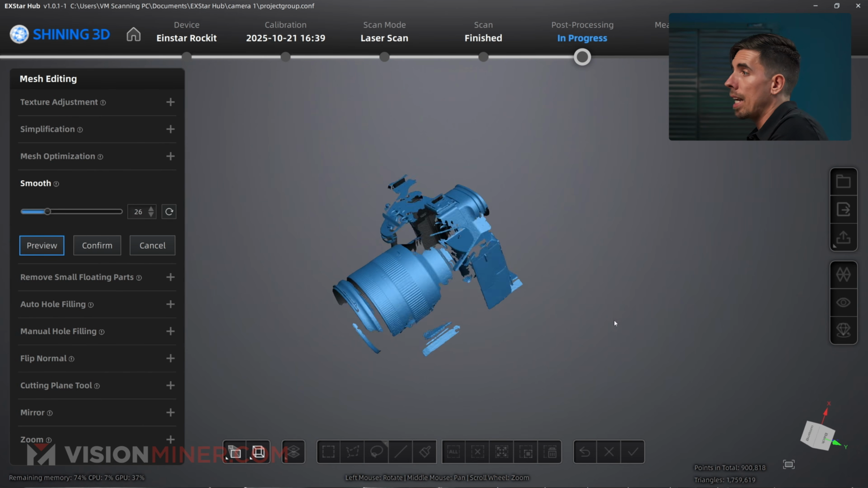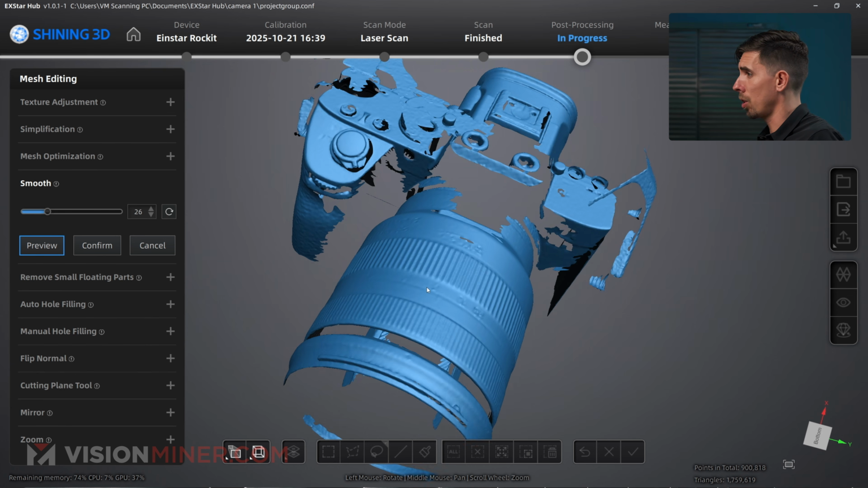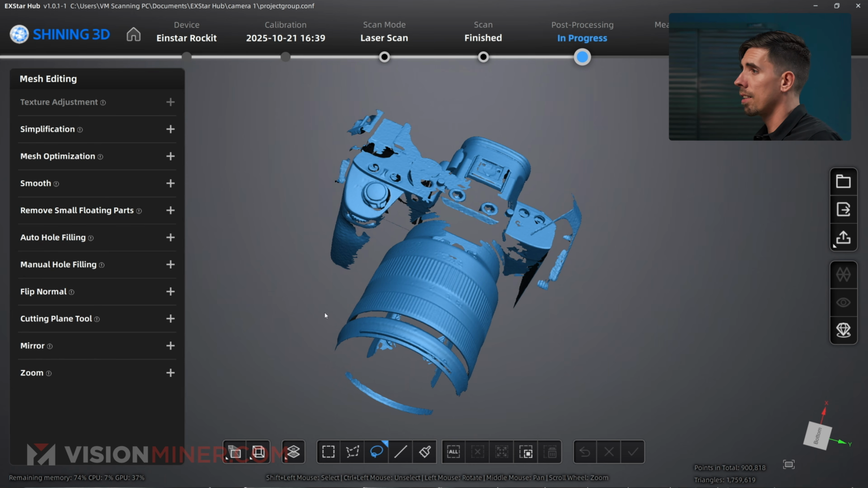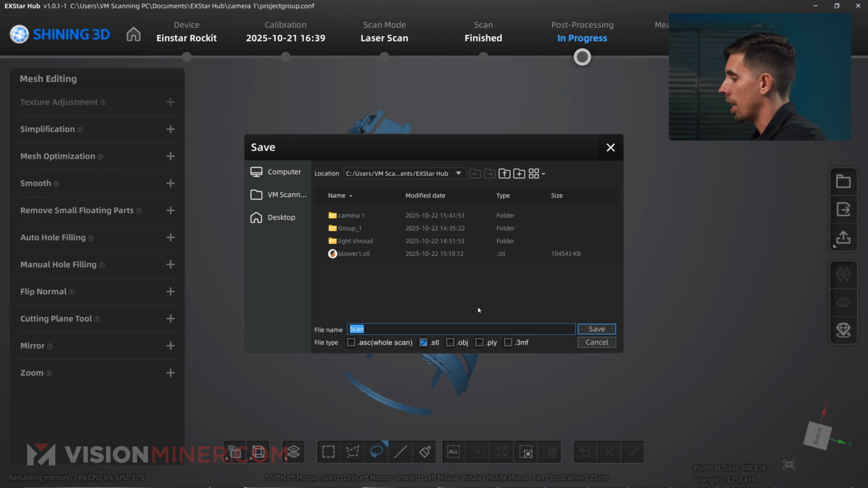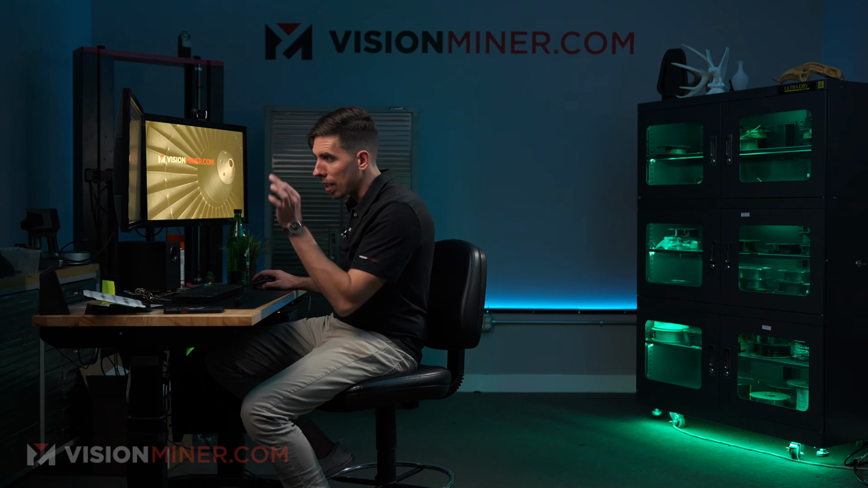Okay, not bad. It captures data. Very good. Very cheap for what it gets. This is pretty good looking data. Confirm. All right, and we will export this as camera 1. Spend a little extra time gathering the data and cleaning up the data.